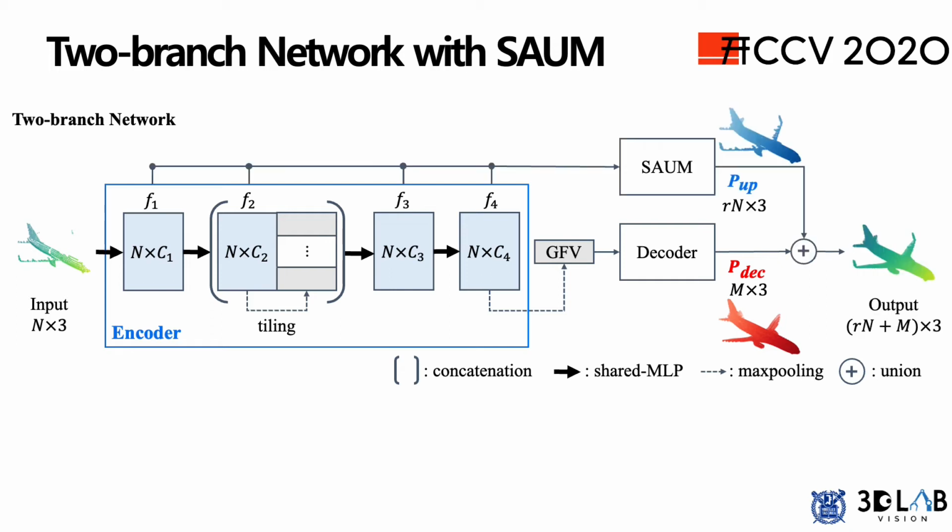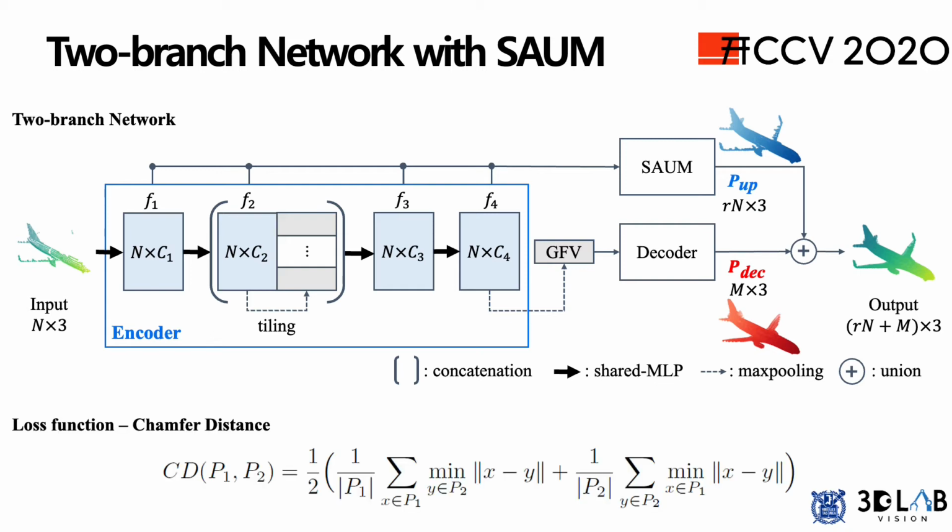The 4 layers of intermediate encoder features are the input to the SAUM, which upsamples the input points by ratio R. Given n points, the SAUM generates Rn points. The final output is the union of points from the two branches. Note that SAUM is independent from the decoder network, so we can attach it to any existing method with different decoder architectures. We jointly train two branches using chamfer distance as a loss function.